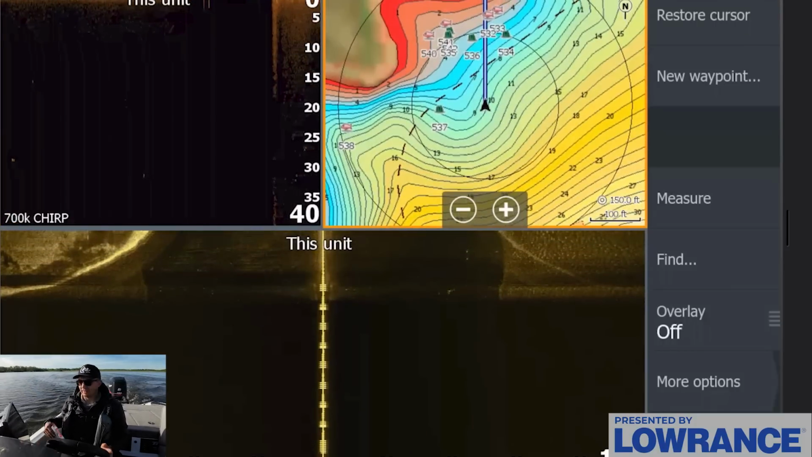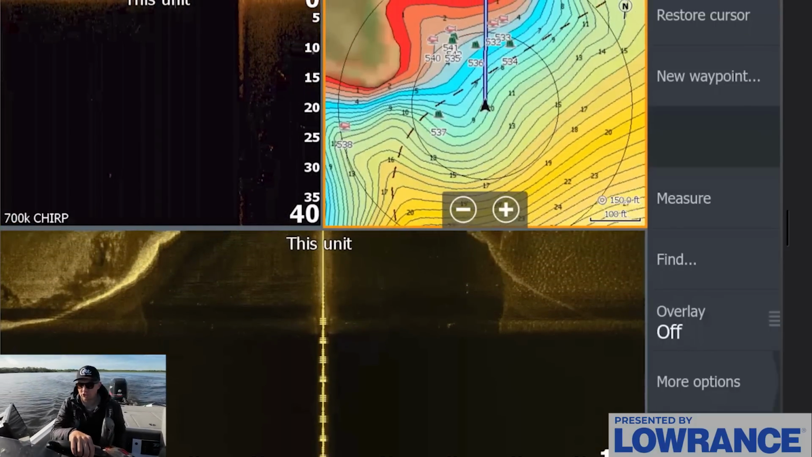Okay, so here's another spot that I found some brush piles on earlier this year that had a few fish on it, so we'll check this out.